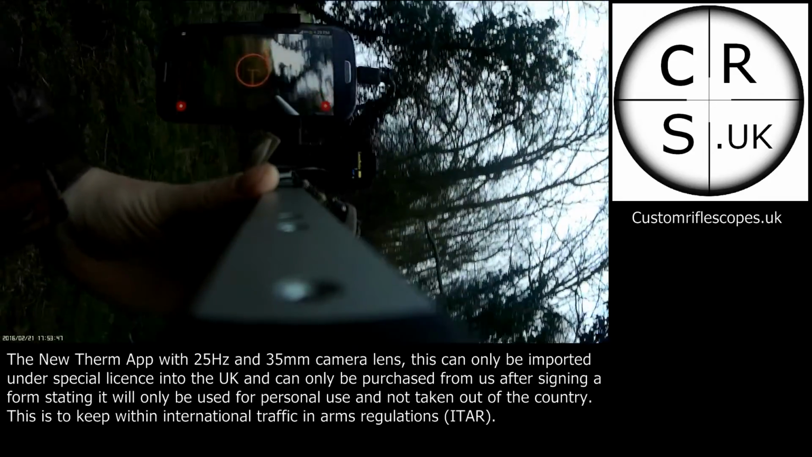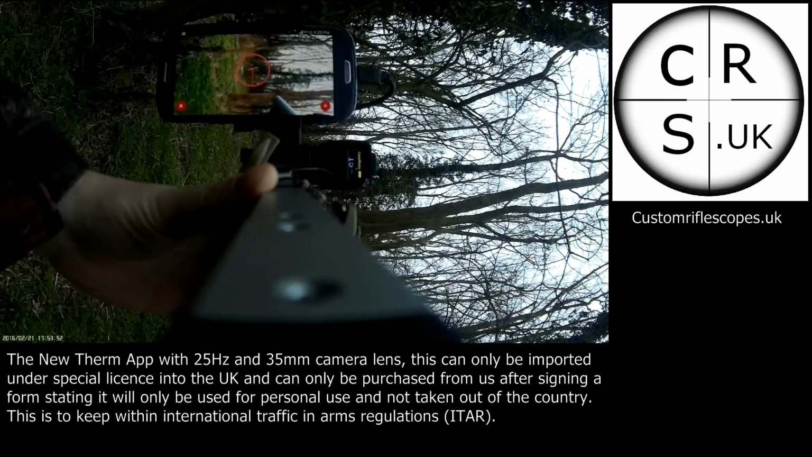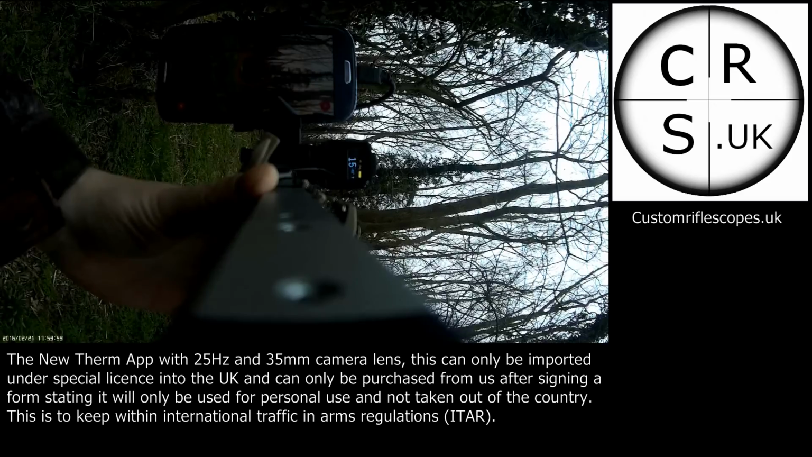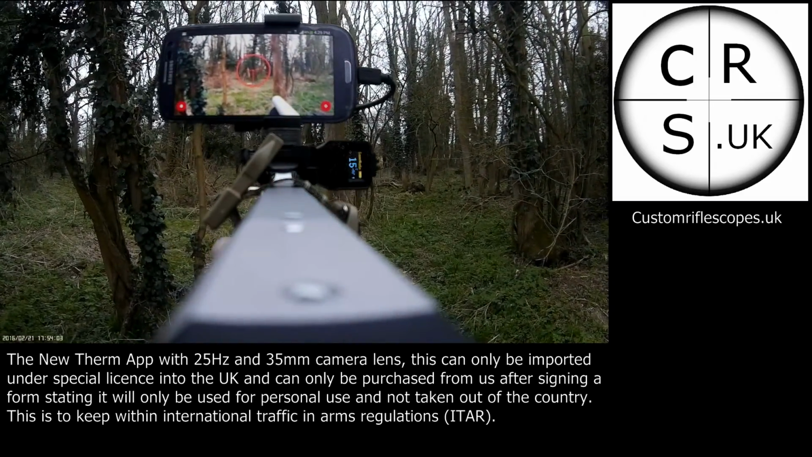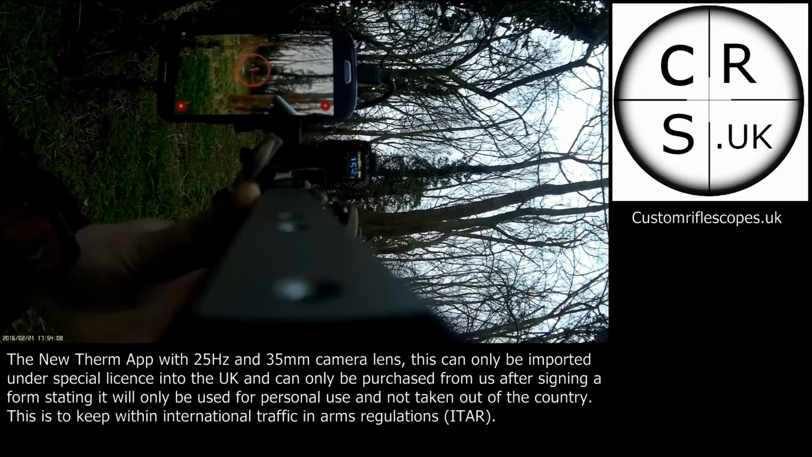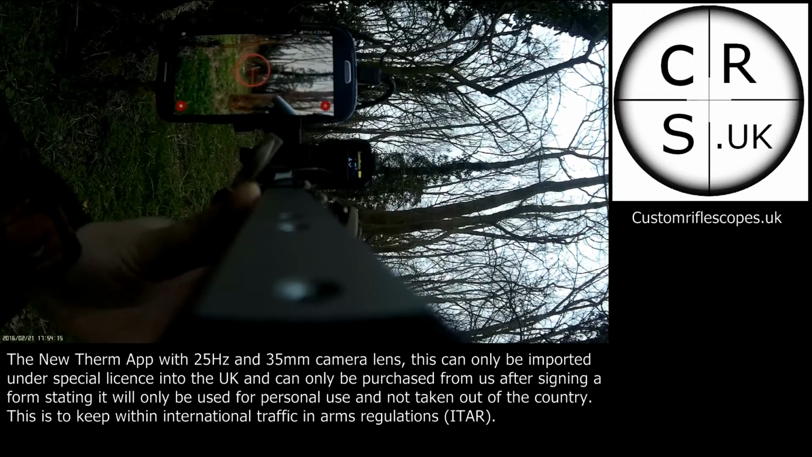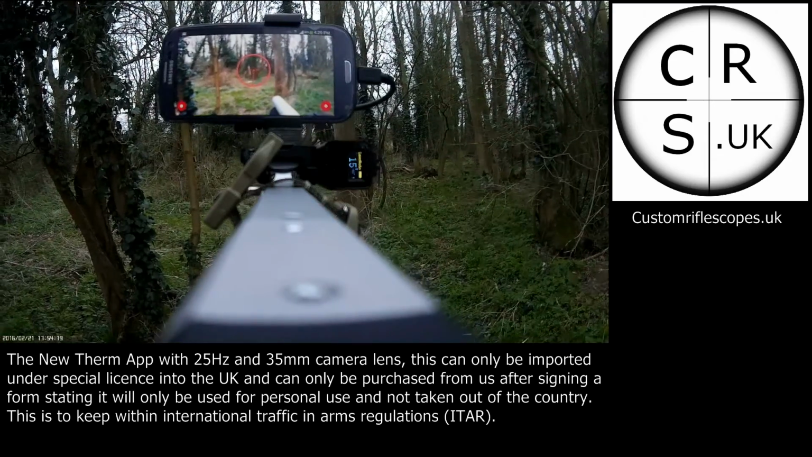It's because I'm aiming between the trees. Now if I point over there, aim at that tree there. Now that actually, that's 15 yards away, so it's only slightly out the screen at the moment. I haven't even zeroed it yet. That's me looking down the crosshair. There we go. I'm looking down the iron sight, and that is actually on the tree. So it's only slightly out to the left on here.